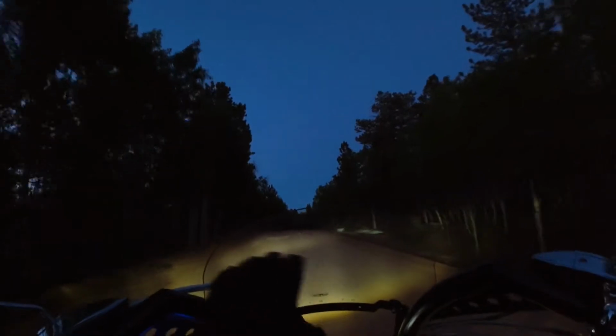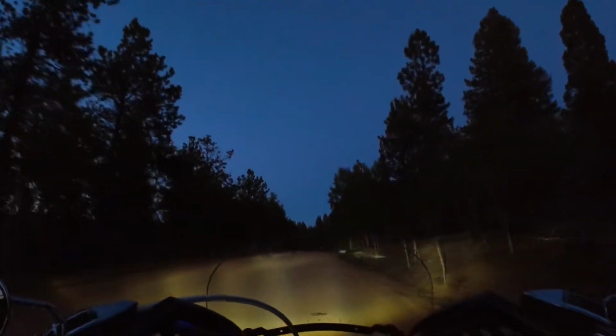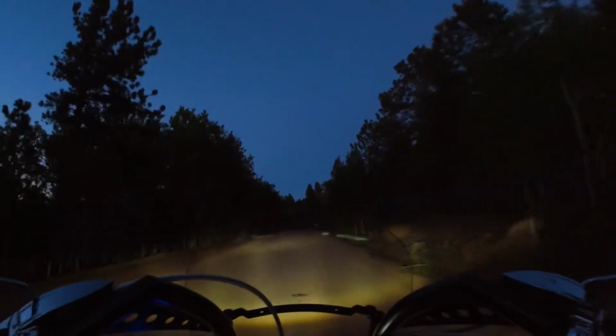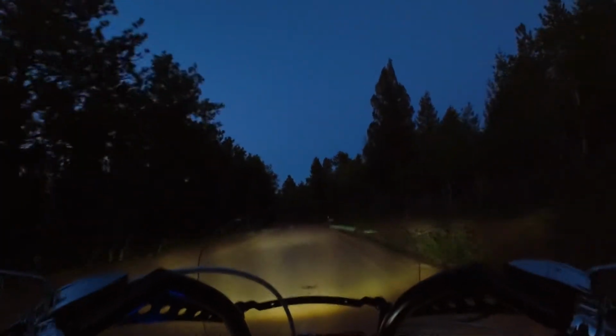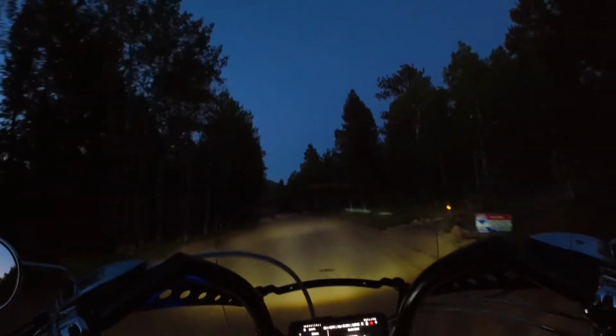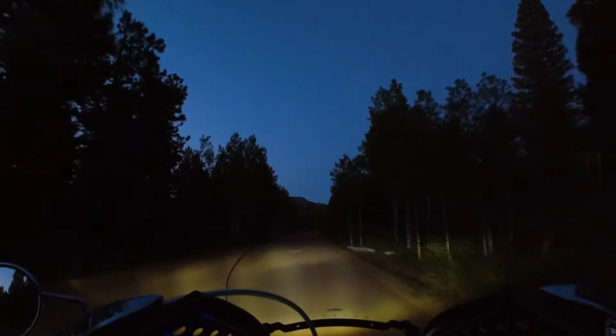This is kind of an interesting light coming from my headlight. I actually got this headlight on eBay. It was a copy of, I think it's called a Daymaker. The Daymakers are like $350 or something. This was the eBay copy. I think I paid like $50 for this headlight.